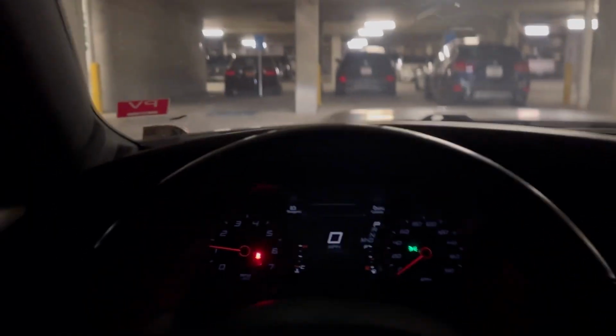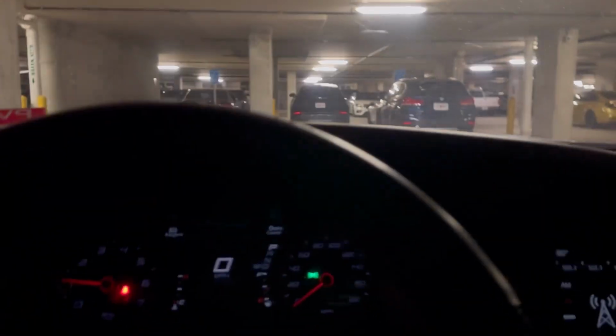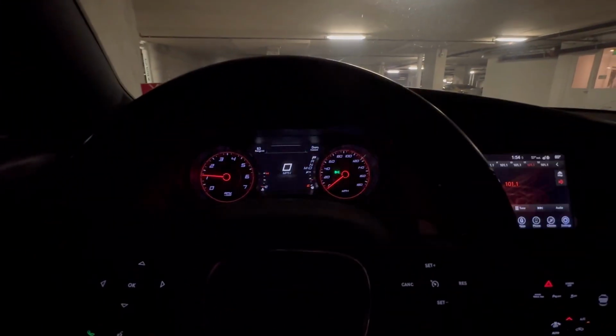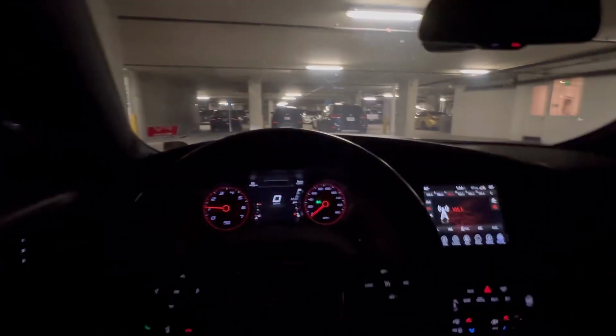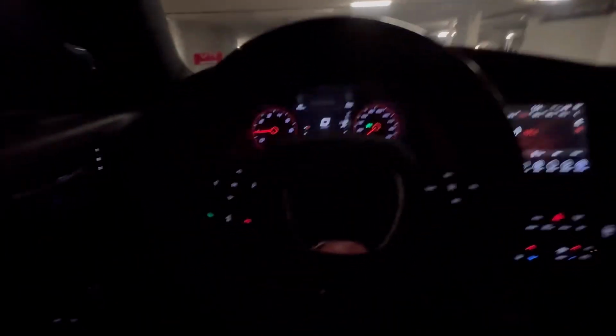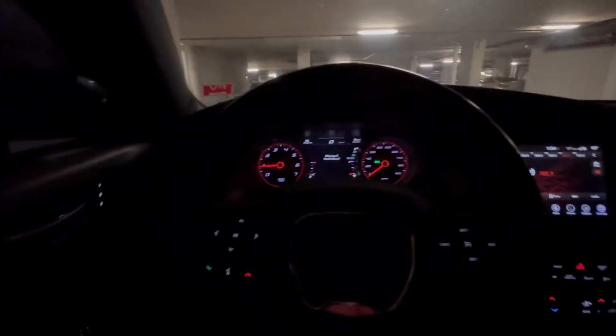Alright, so first thing first, I gotta put on a seatbelt. Safety first, y'all. Safety first. So we're finna go ahead and head out, man. Nighttime POV drive. End of bid Daytona 392. You feel me? Hold on, I gotta put my. Oh, it's in there. Alright, bet. Alright.